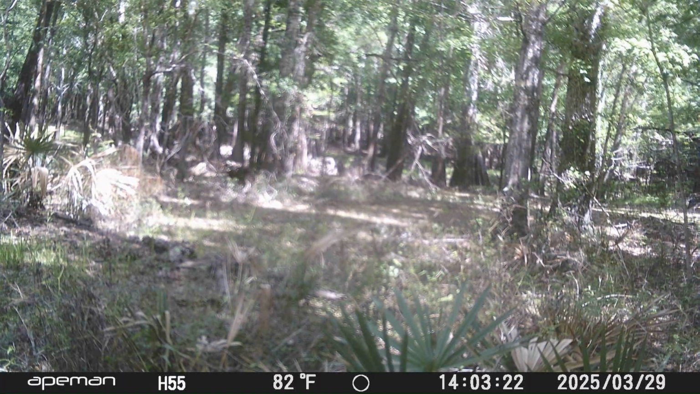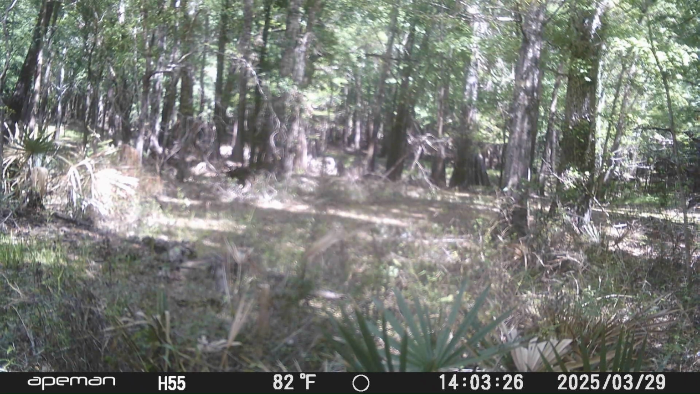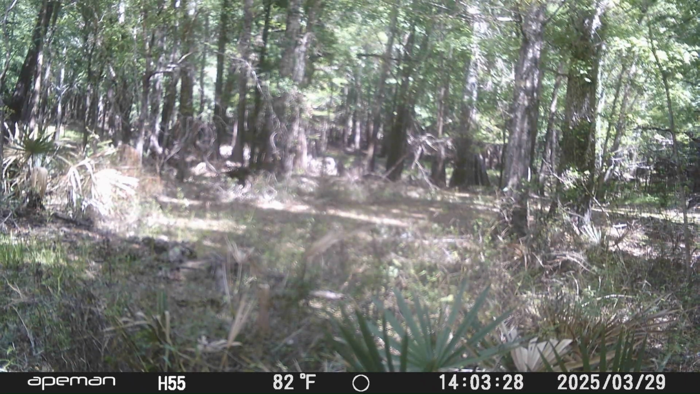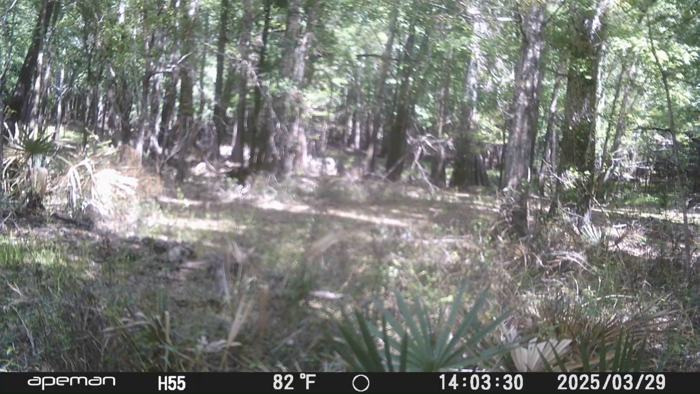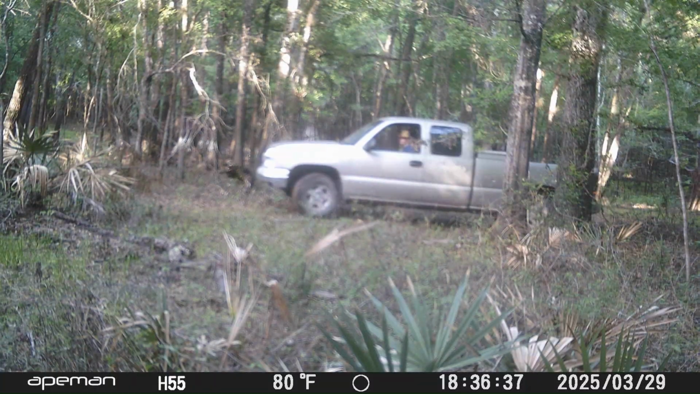And I think the wind set this one off. There's a couple more too. I try to clear stuff away in front of the camera so the wind's not setting it off, but I think that did. There was some stuff in there.